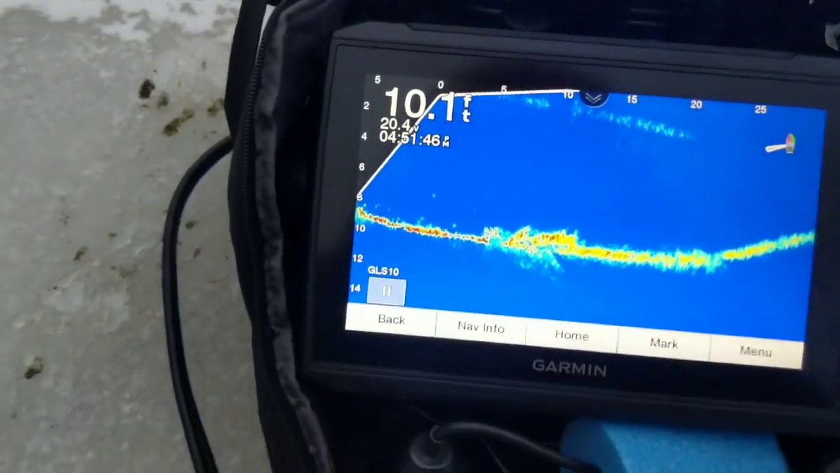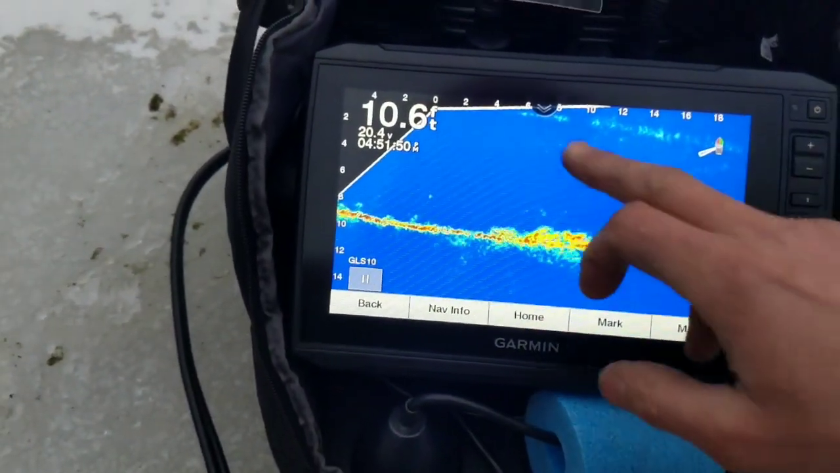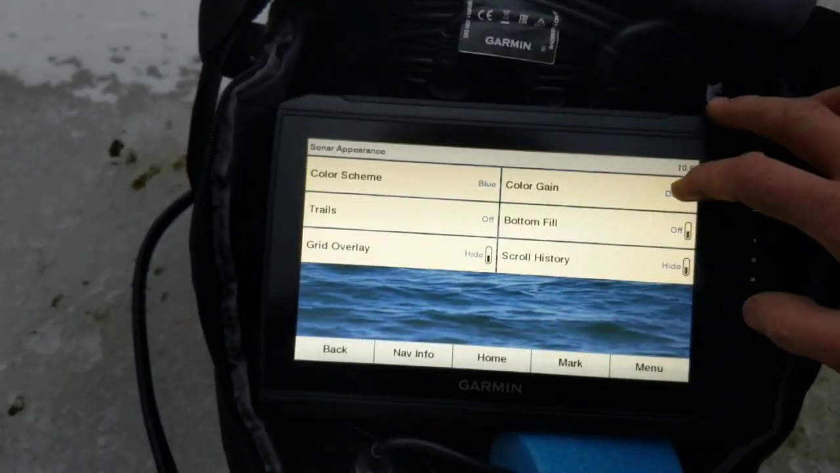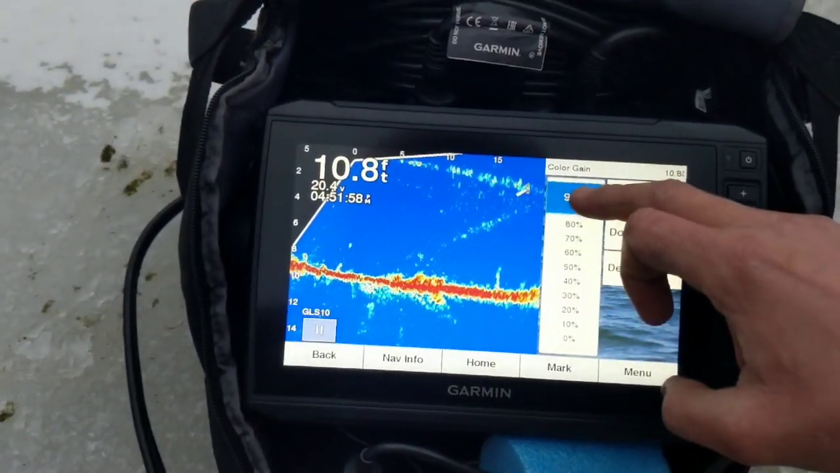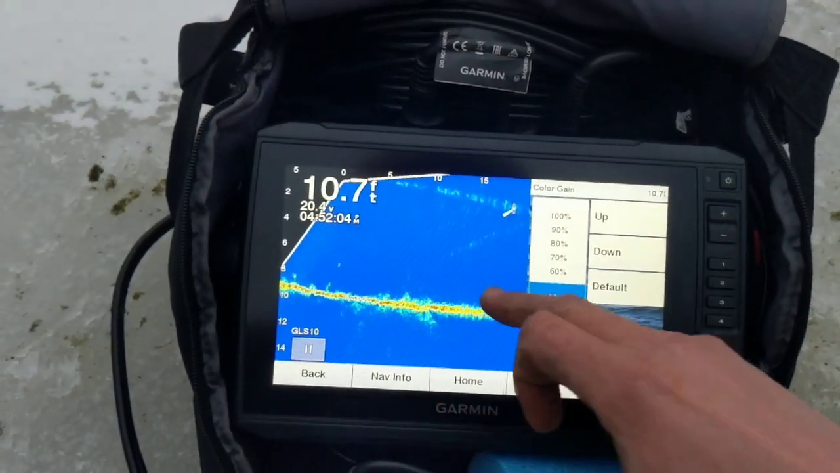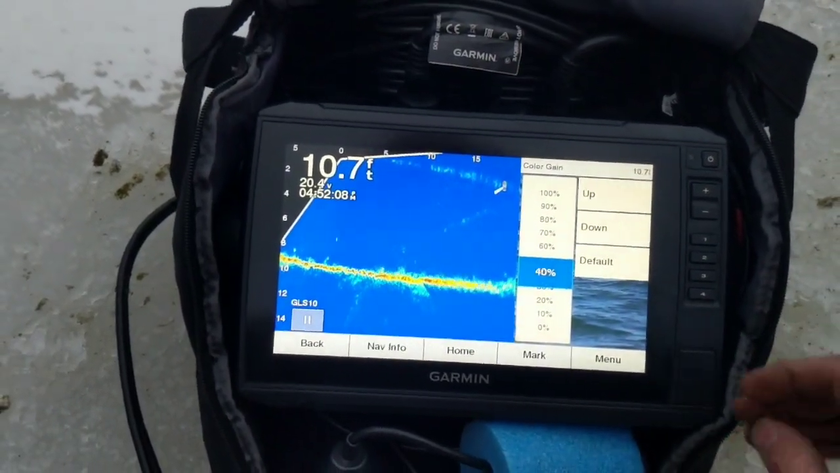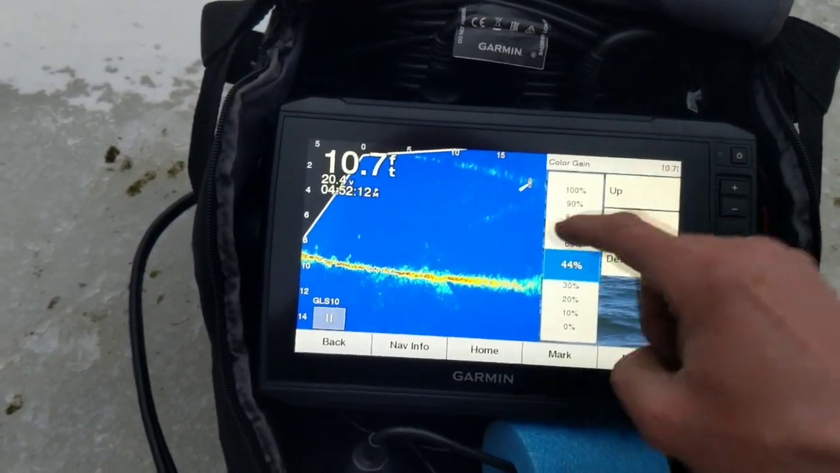If you're in weeds, you can adjust your sensitivity, and then you can go up in here and adjust your color gain, it's called, and you can make your color gain a lot more or a lot less. What that's going to do is you can select it for your weeds so that you don't see the red in there, but when you get a fish that's a more dense object inside the weeds, it'll show up red.